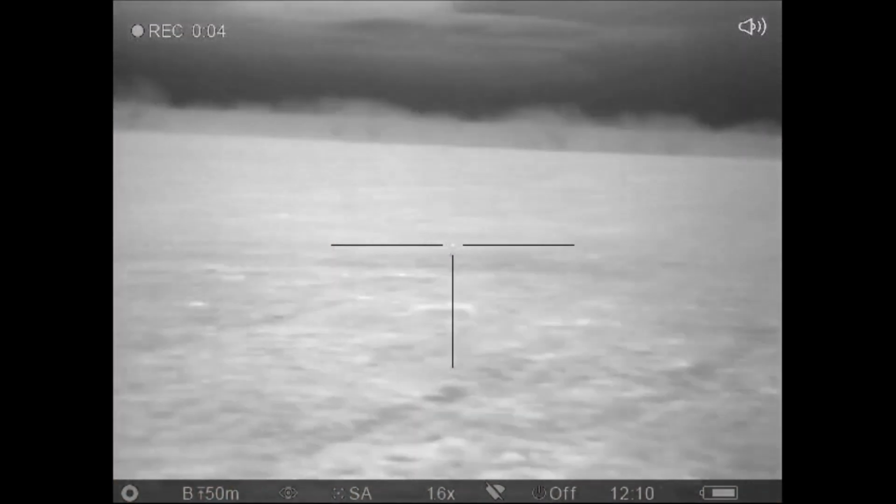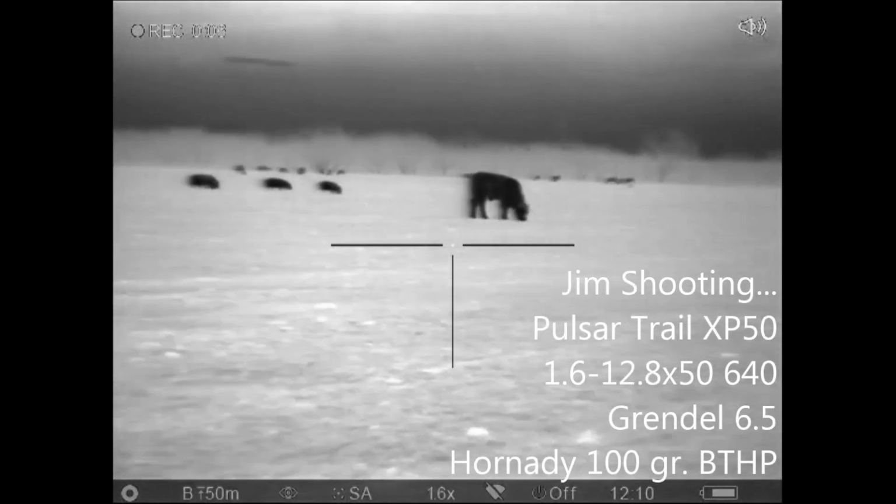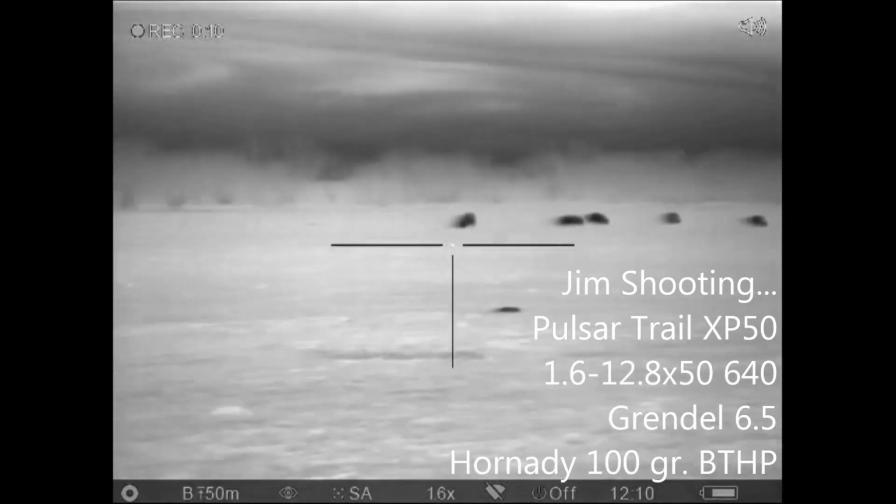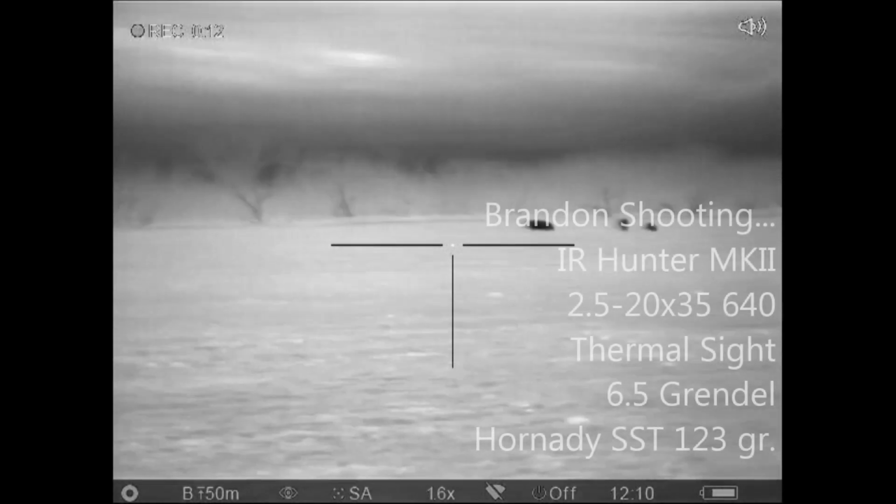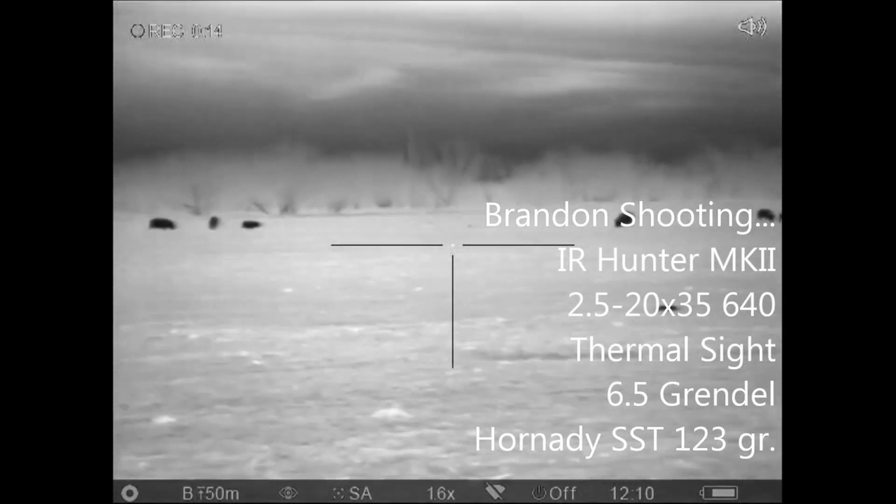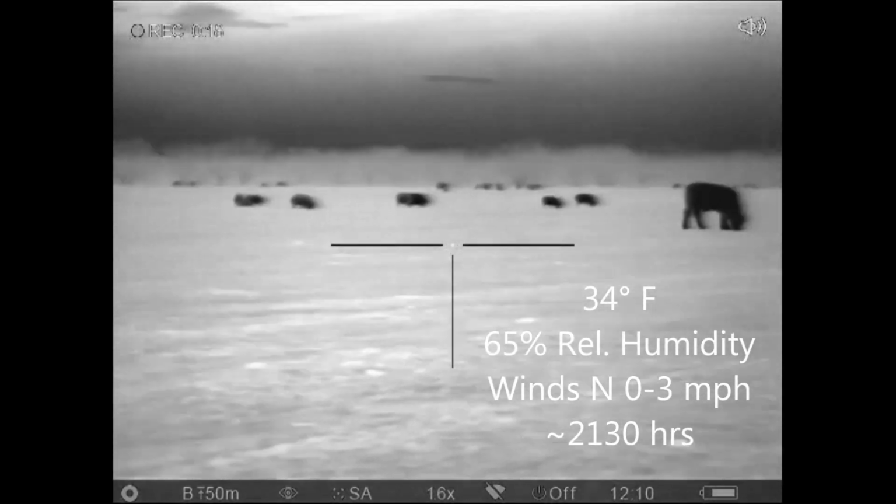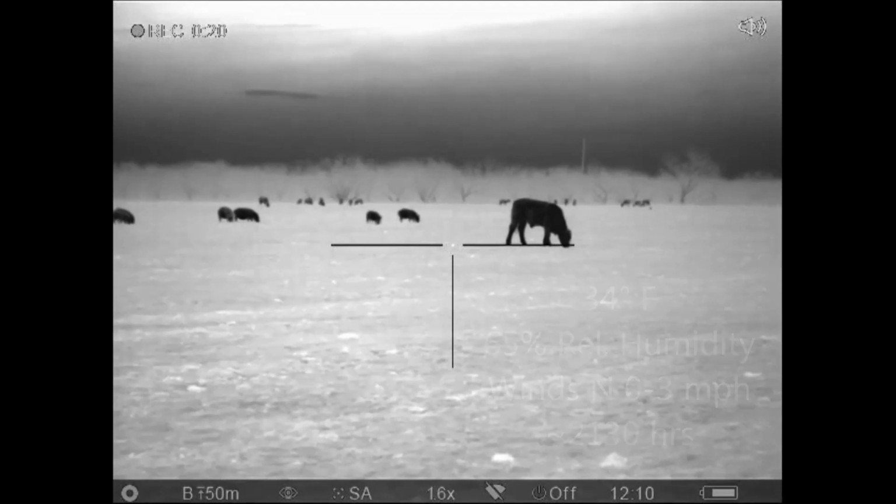This is a view from Jim's rifle as he's surveying this first sounder of hog that we got into about 5.5 hours after we started hunting. Sounders spread out over a wide area. We've got one cow in front and a bunch behind us.